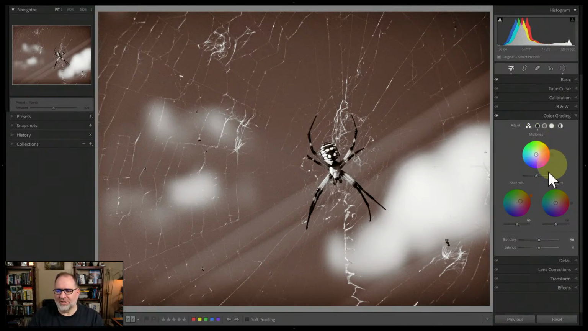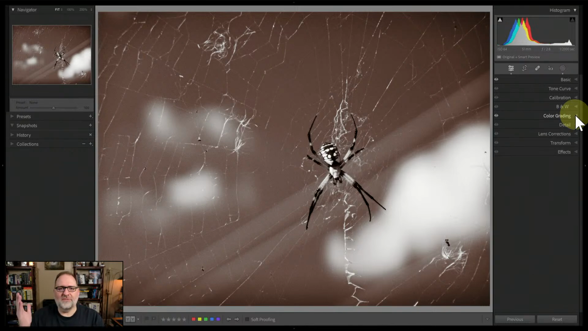You don't need to adjust all of the shadows, midtones, and highlights. You could just pick one, and that could still add some punch to an image. So thank you, John, for sending in your spooky spider picture for October. Very nice shot. Thank you for sharing.